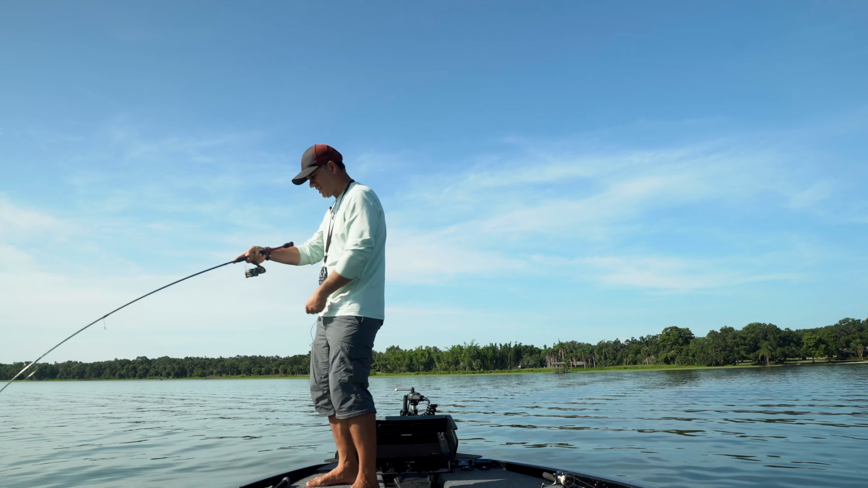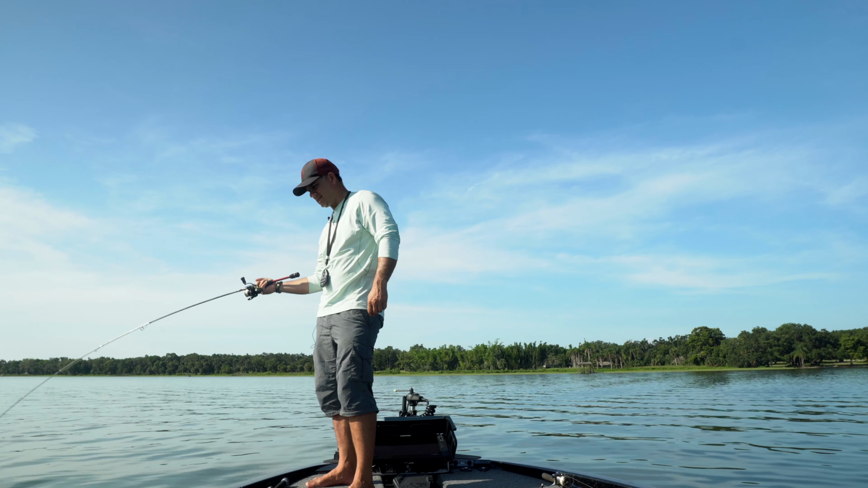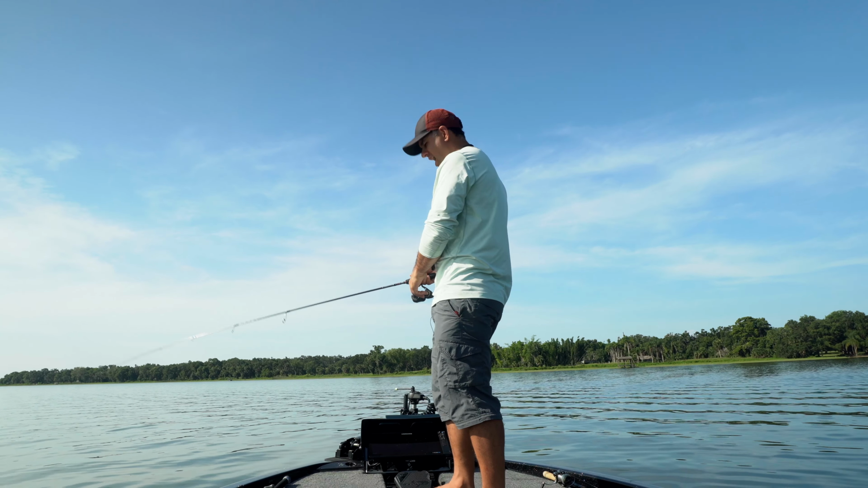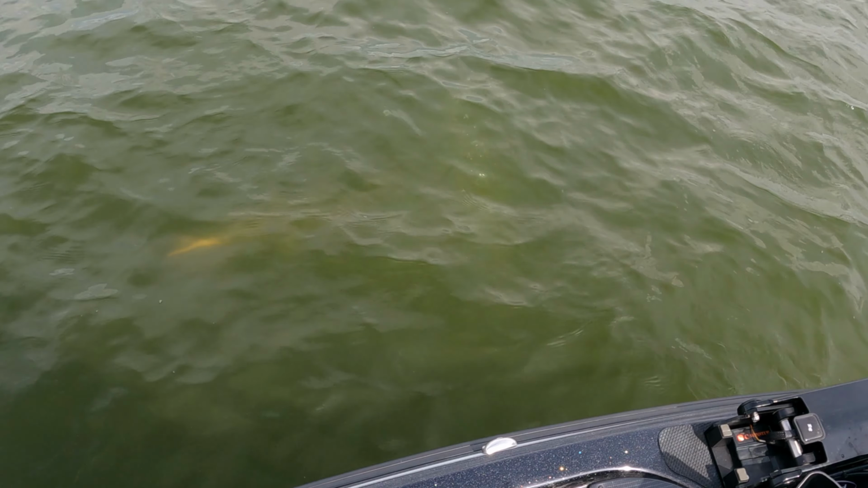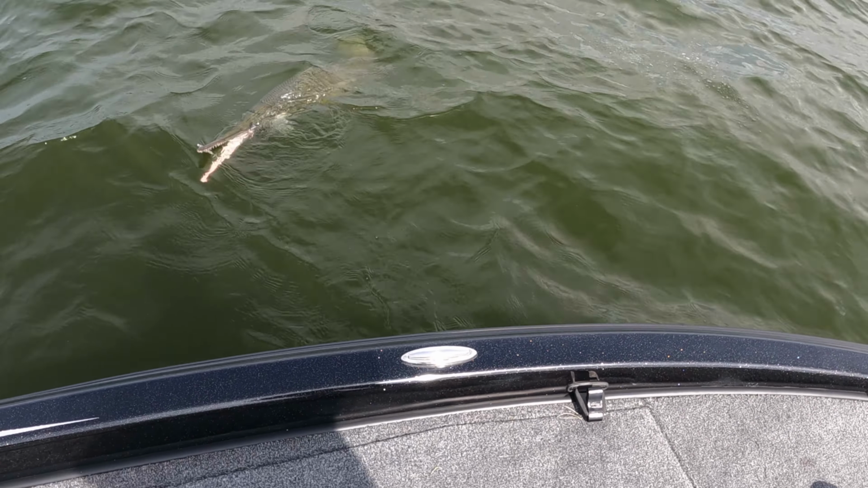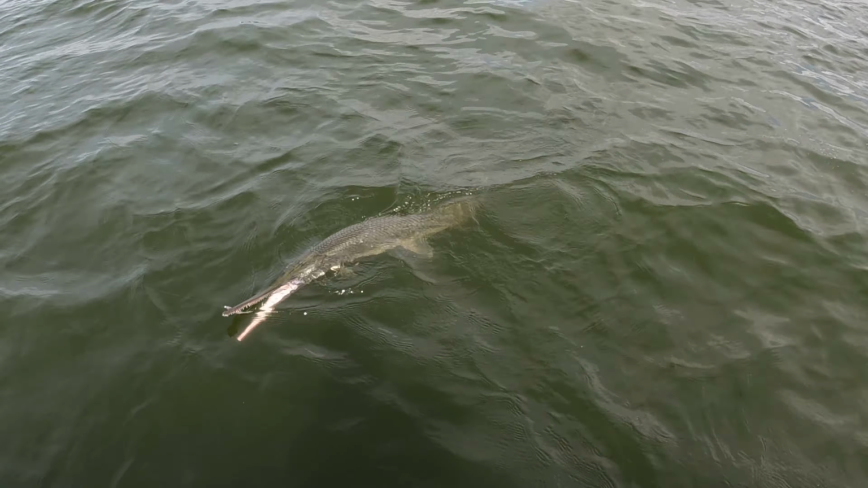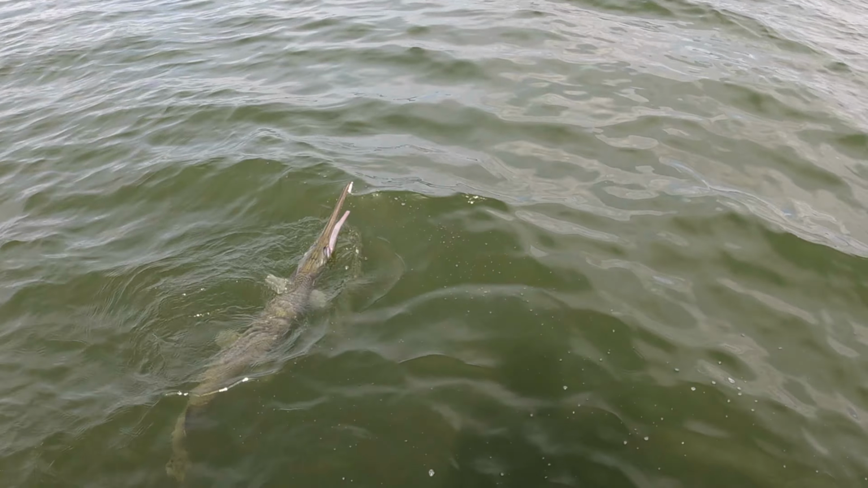Oh yeah, big head shake. So it's one of those alligator gar with a giant spiky nose. I actually caught one yesterday. Have a look at this footage. Oh, look at that. Prehistoric. Look at that thing. That deserves to be in a Bass Pro Shop. Look at it. It's just giant.